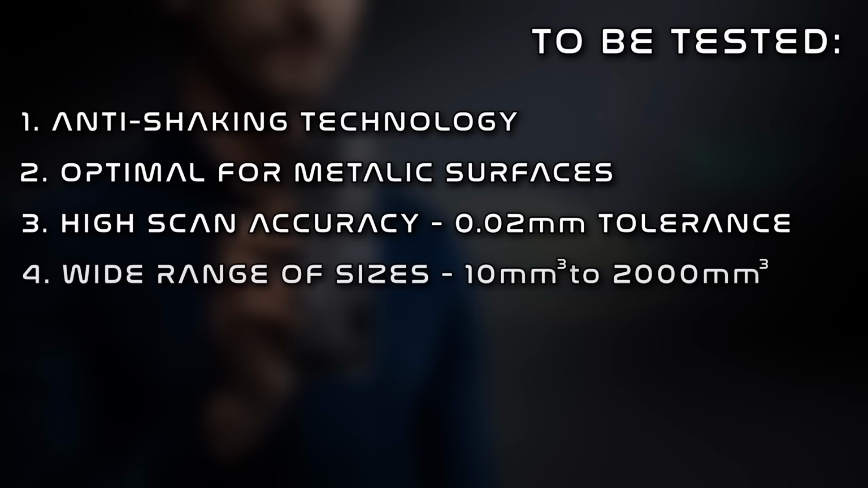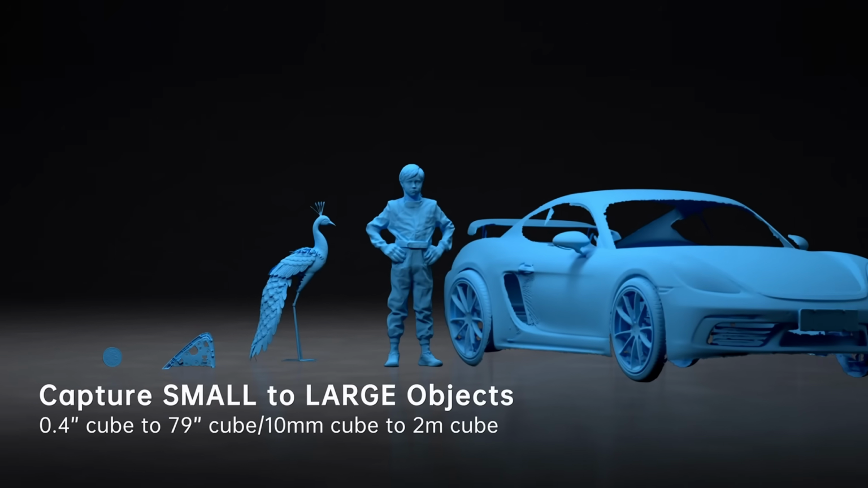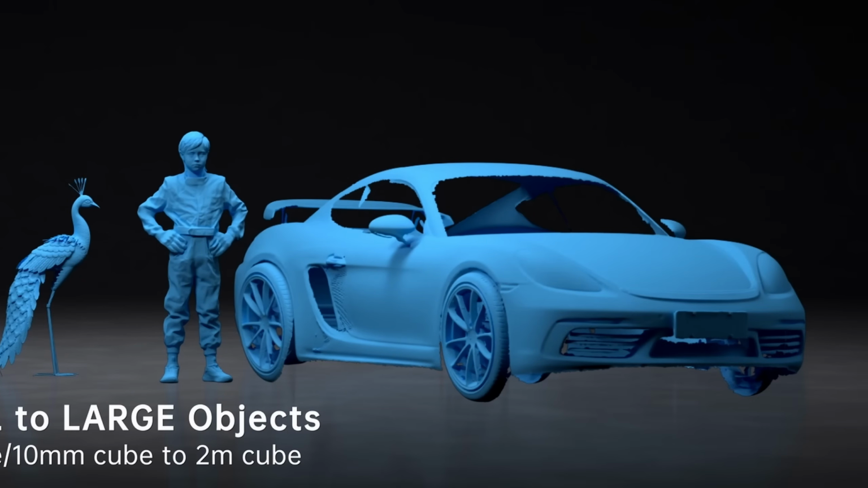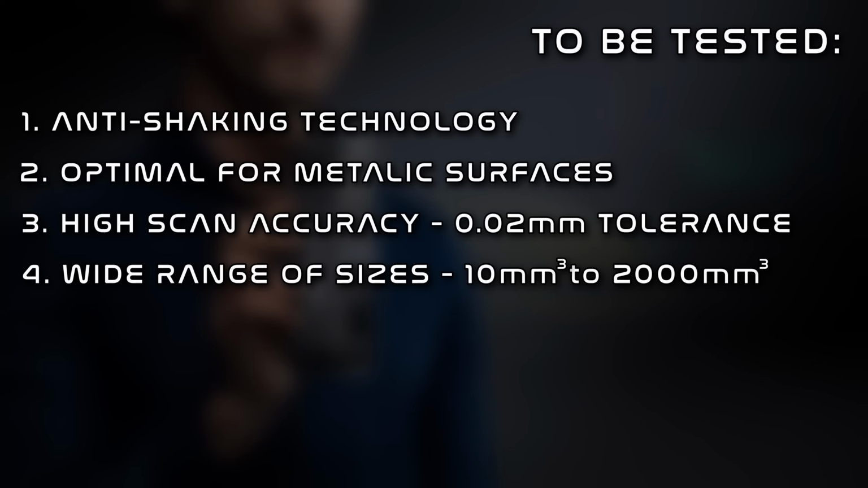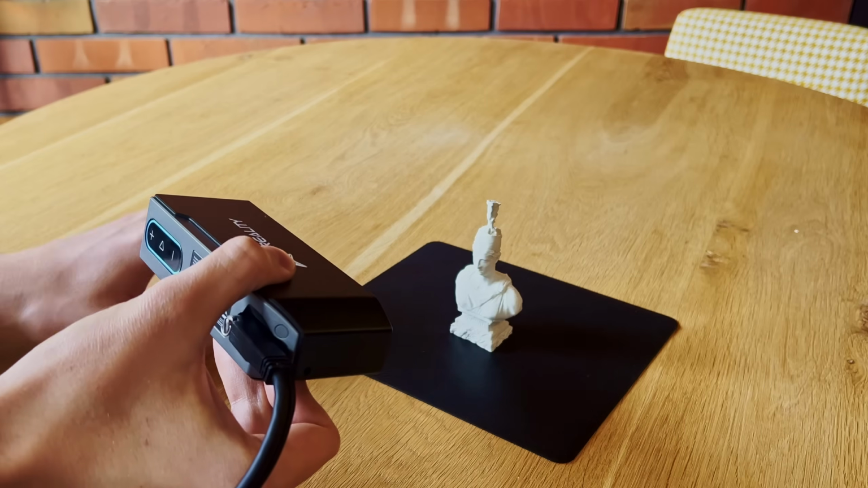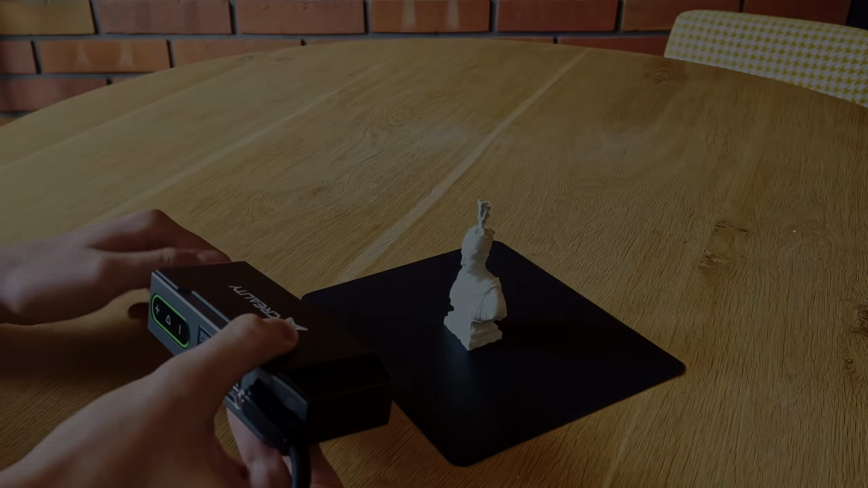Then we got a large range of sizes. The device is meant to scan objects as small as 10 cubic millimeters and as big as 2 cubic meters. Other features are quick scanning speed, reaching up to 20 fps, and full color texturing thanks to the built-in 2 megapixel camera. Now, when we know the expectations, let's see if the Creality Otter actually fulfills them.